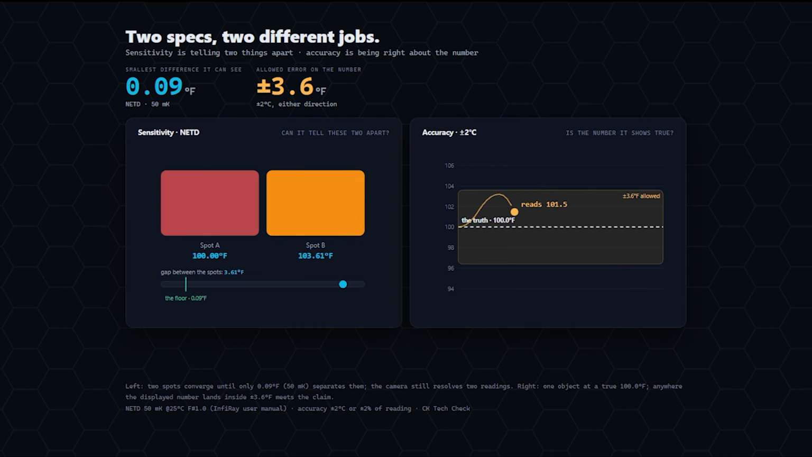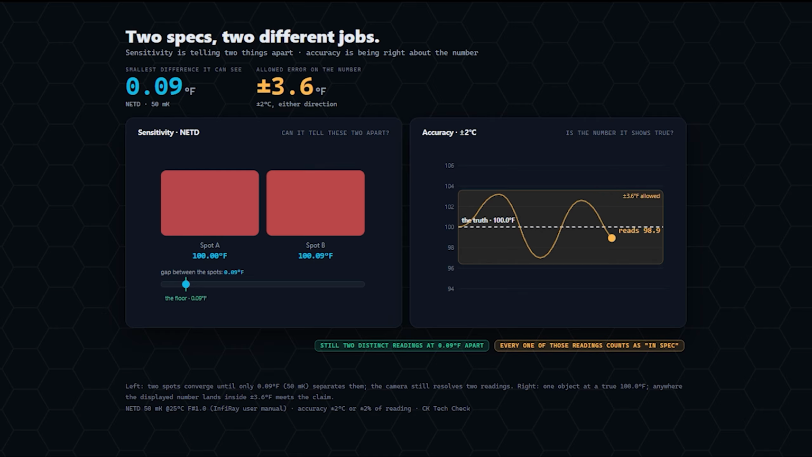It's the difference between a bathroom scale that reads in tenths of a pound, but might be 5 pounds off. And that's the whole story with this camera. It's superb at telling you this spot is hotter than this one, less precise about the exact number. But 2 degrees high on one thing is 2 degrees high on the next. So the difference is still true.